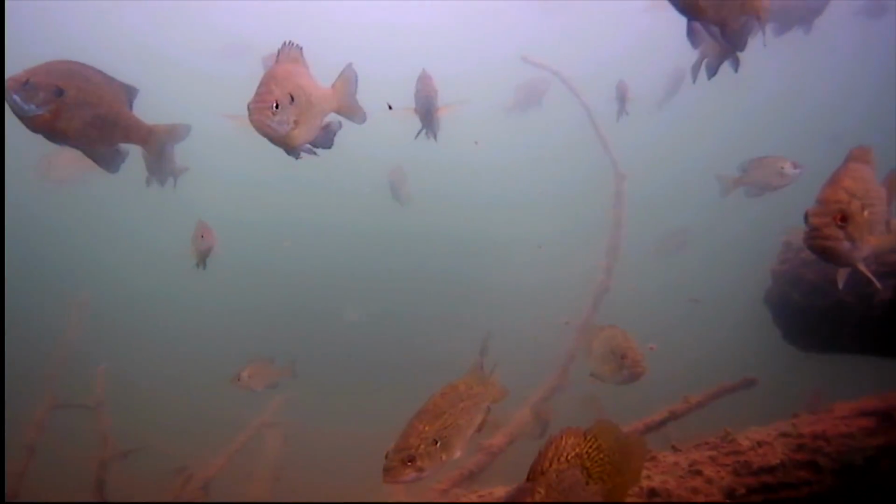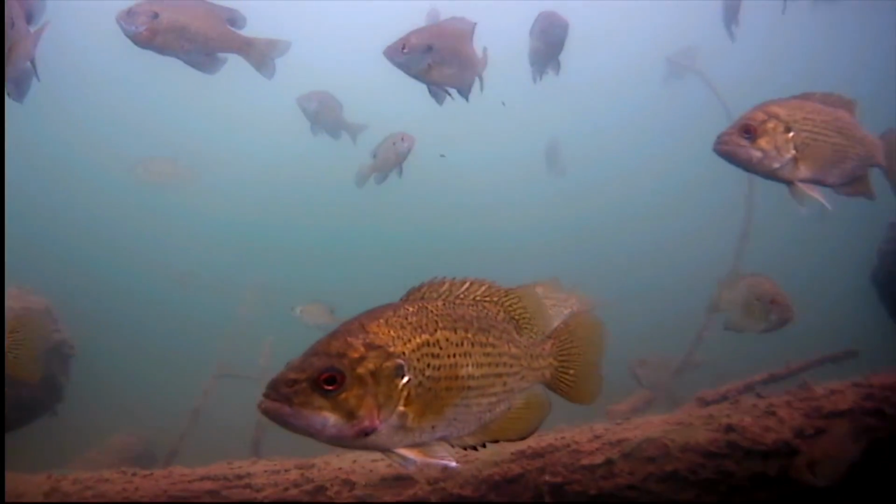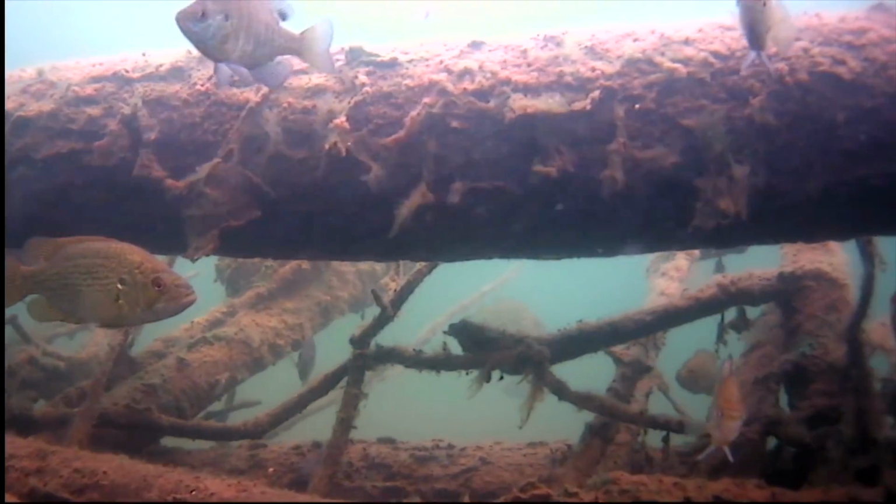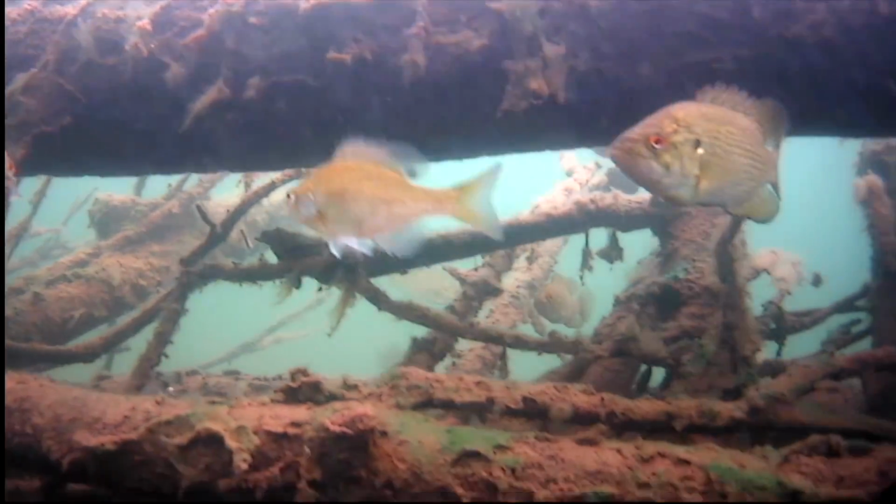But this is pretty awesome. Like I'm saying, there's fish everywhere down there. Lots of numbers of fish, but not the size of fish we want, of course. And we wouldn't know he's there without that graph. We wouldn't know any of this is here.